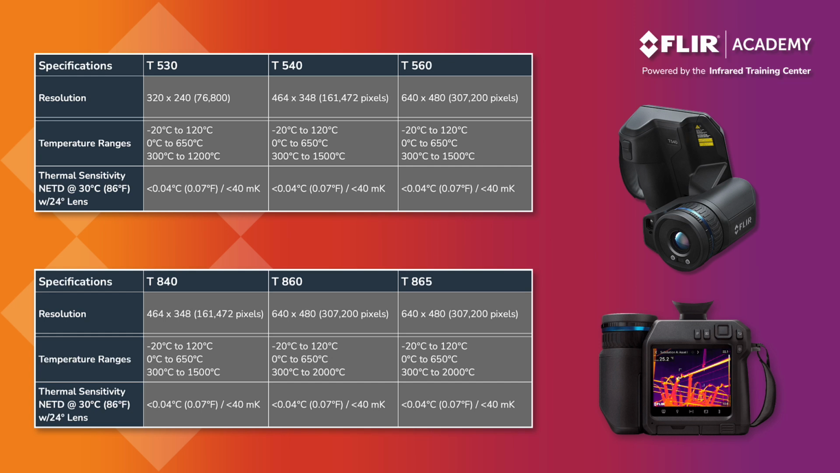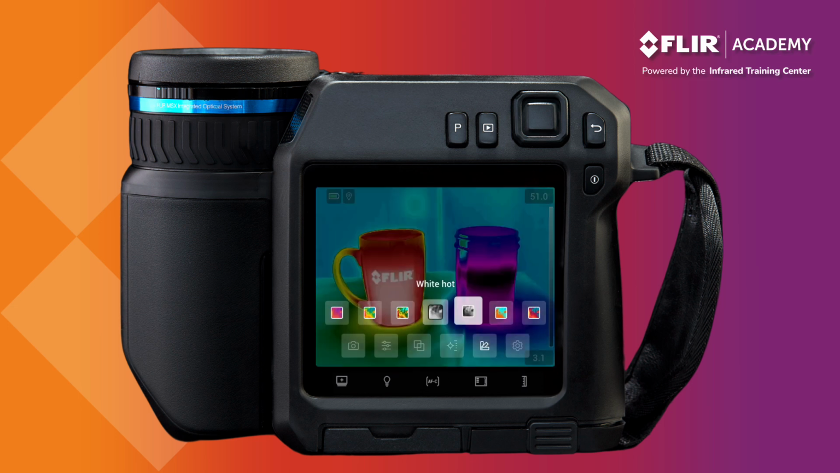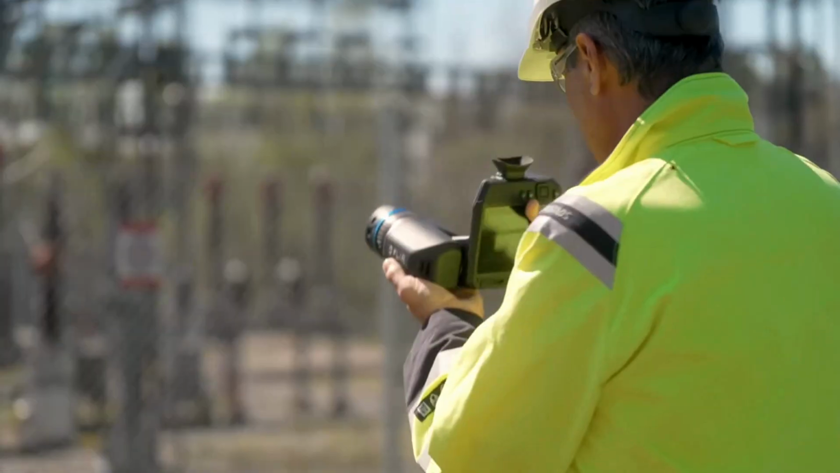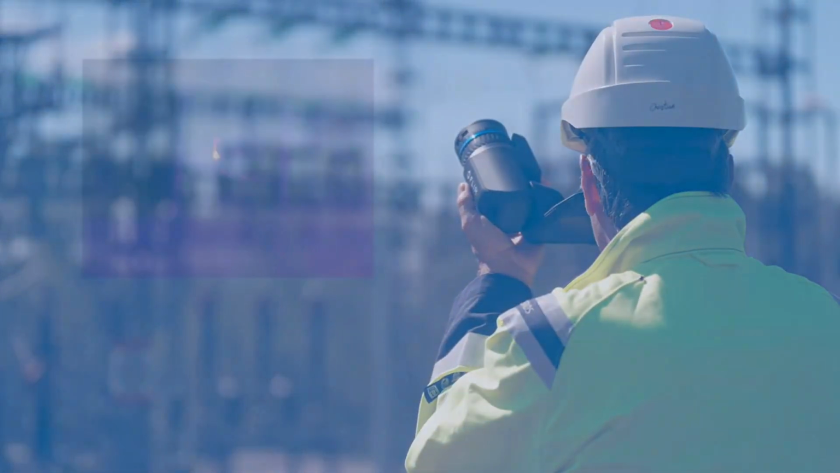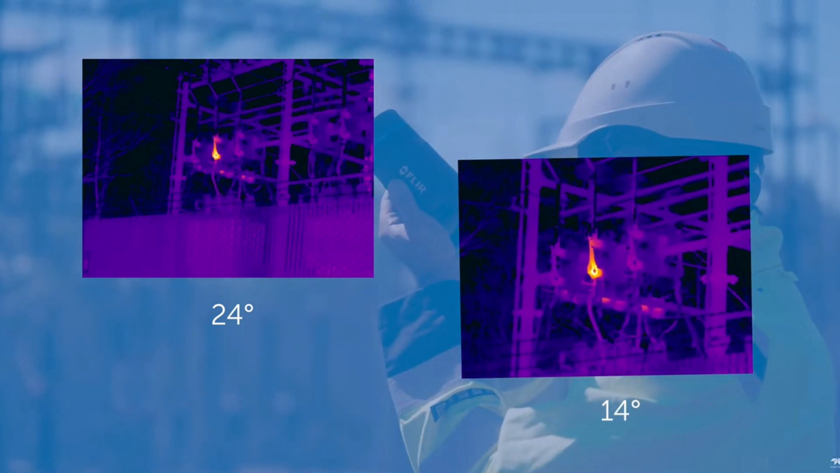It's available in several configurations, whether it's the 500 or 800 series, with all offering various resolutions and multiple temperature ranges. There's also the functionality that thermographers have come to expect from a thermal imager these days, including access to a variety of measurement tools, color palettes, and more that we'll cover here in a moment. 2 batteries are included, with each offering approximately 4 hours of runtime, and the cameras come configured to work with optional lenses that allow thermographers to inspect at a variety of distances.